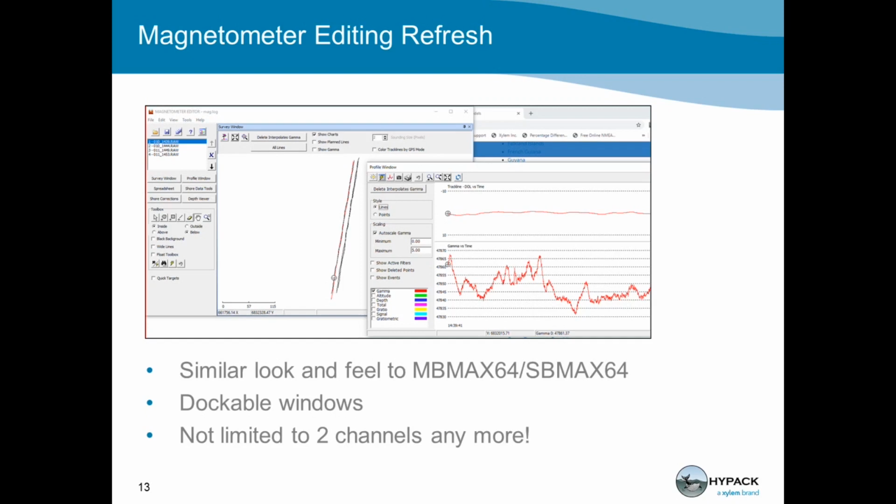And so now we're doing the same thing with the magnetometer editing tool. So that way it's just for the modernization of the look and the feel of it. Some of our editors were just looking a little old, a little 80s or 90s, if you will, and we've decided we've got to refresh them. But you've got the dockable windows, and again, you have more than 2 channels also now that you can edit, and it used to be limited to 2.